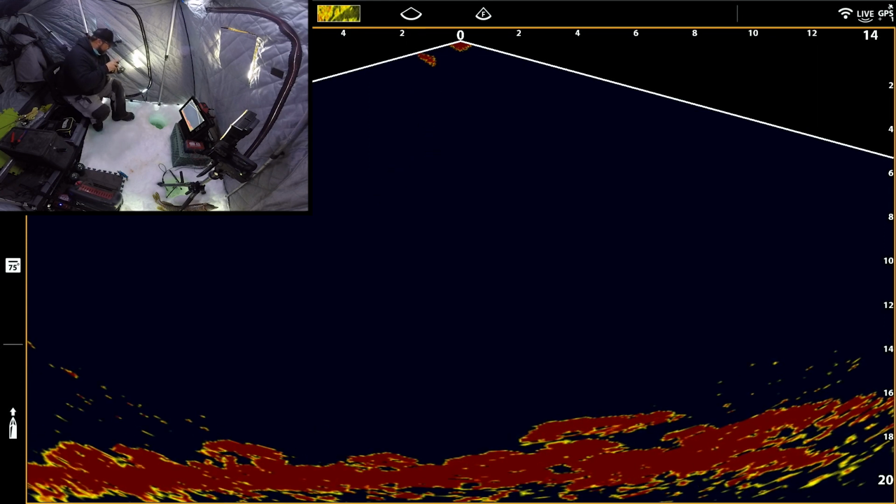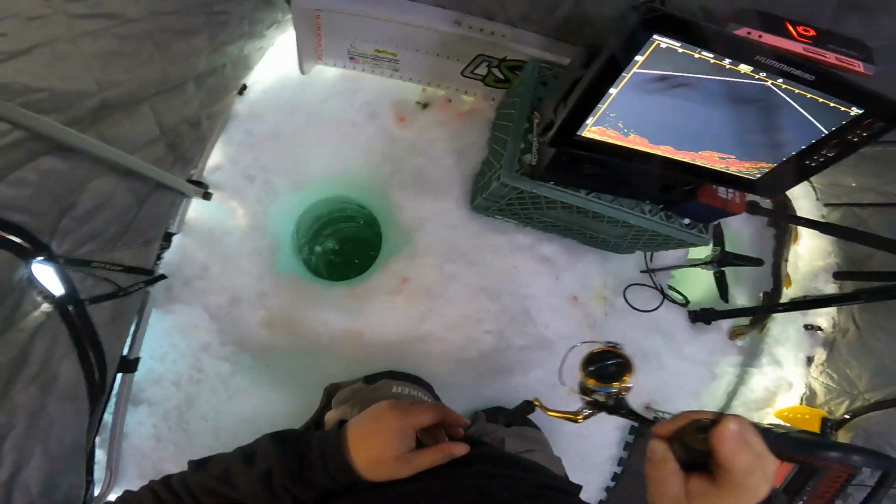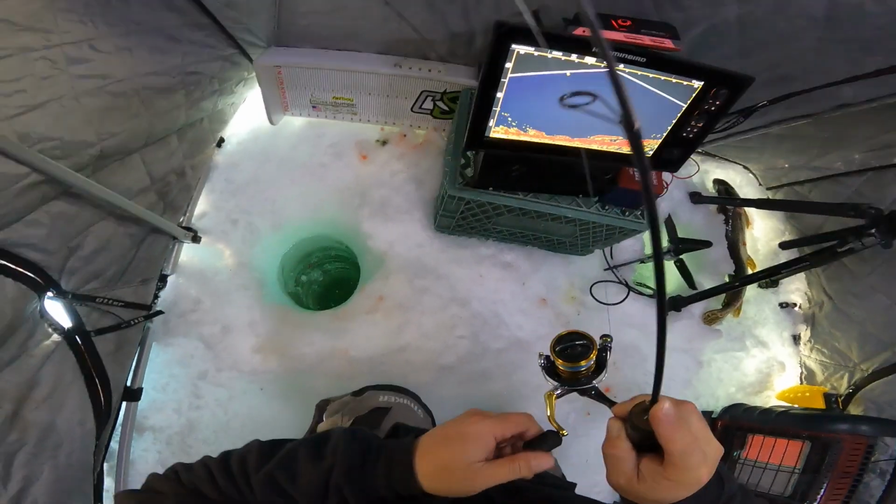This feels like a decent fish. Feels like a good one. What do we got? Ooh, I saw its tail for a second. It's a nice bass. Bass are so cool. Yeah, that's a good one. That's a good fish. Switch to the hyper hammer after that pike.